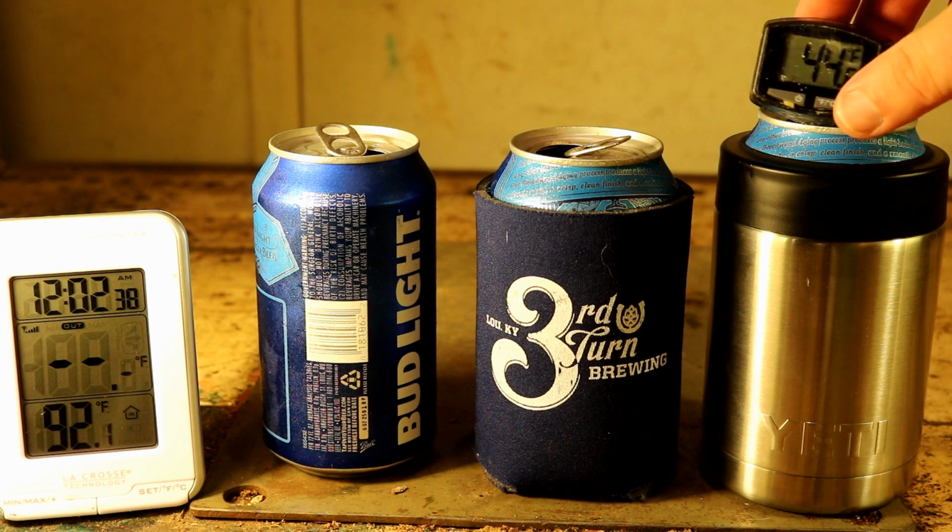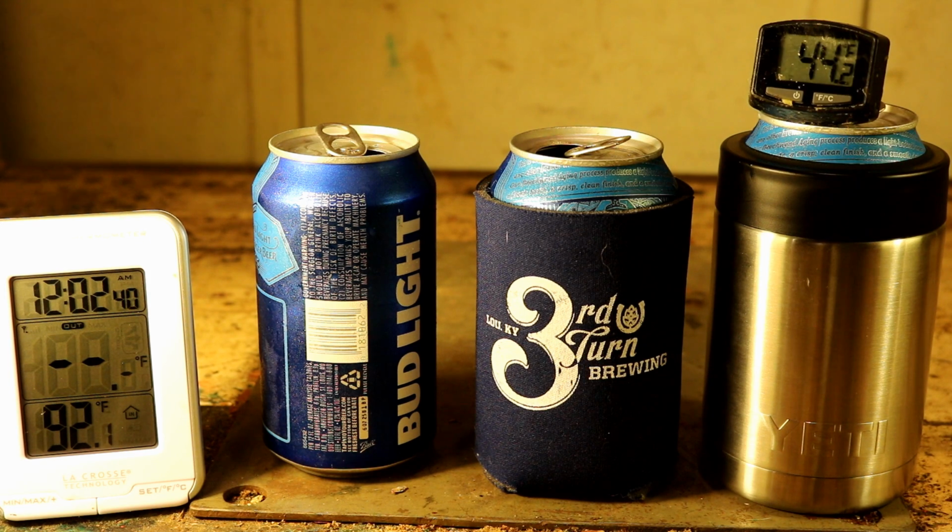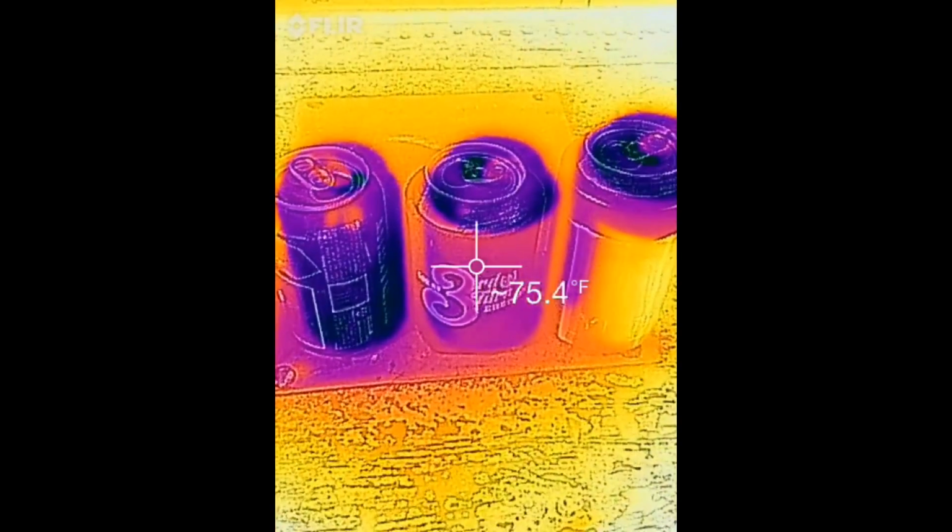And last, just to get a check-in, we have our YETI Colster. And the temperature dropping there, showing 43. Looks like holding fairly steady at 43 degrees. So as you can see, the clock on the left starts at 12 noon or 12 a.m. I will check back in about 30 minutes and see how the beers are standing in this 92 degree garage. We will check back.